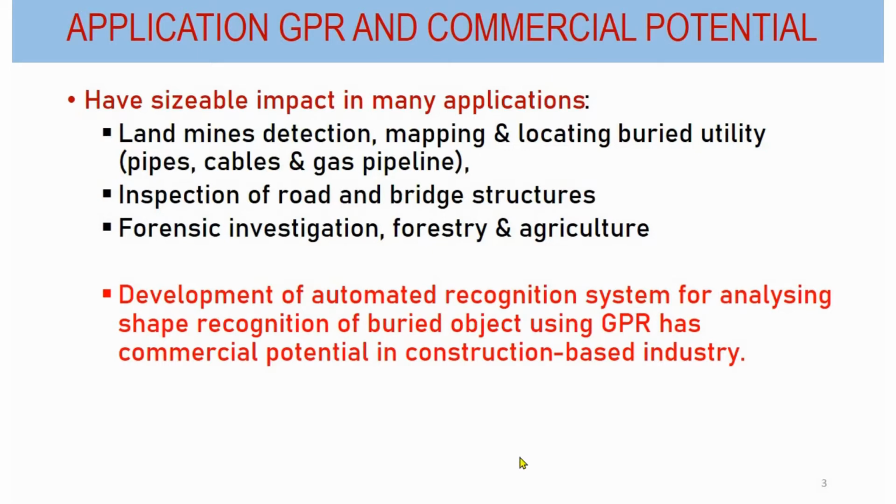Due to its fast speed and minimal ground intrusion, GPR has a sizable impact in many applications such as landmine detection, mapping and locating buried utilities such as pipes, cables and gas pipelines, investigation of roads and bridge structures, not limited to forensic investigation, forestry and also agriculture. Therefore, development of an automated recognition system for analyzing shape recognition of buried objects using GPR has commercial potential in the construction-based industry.